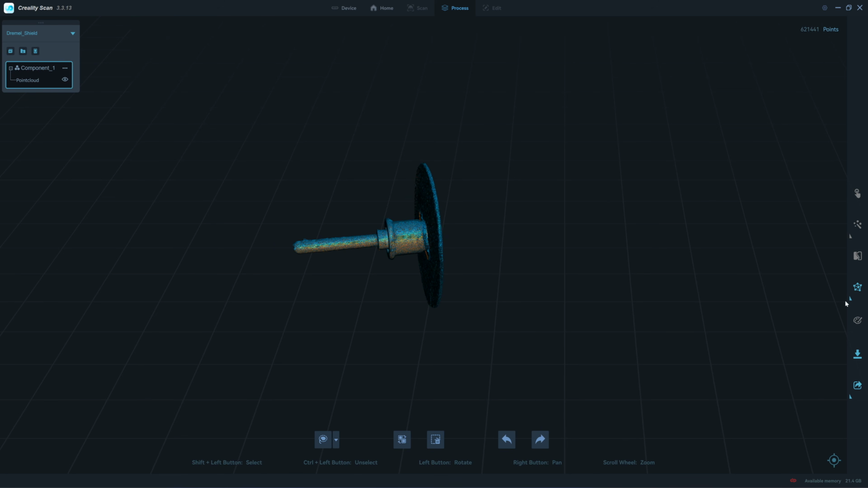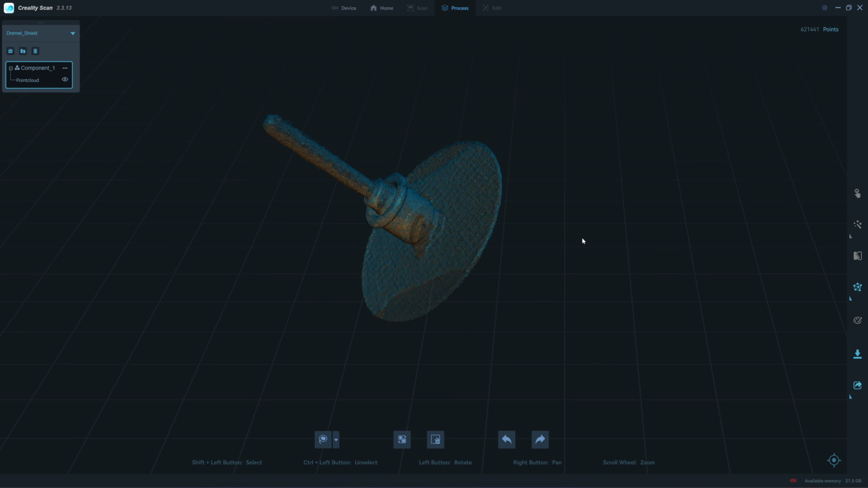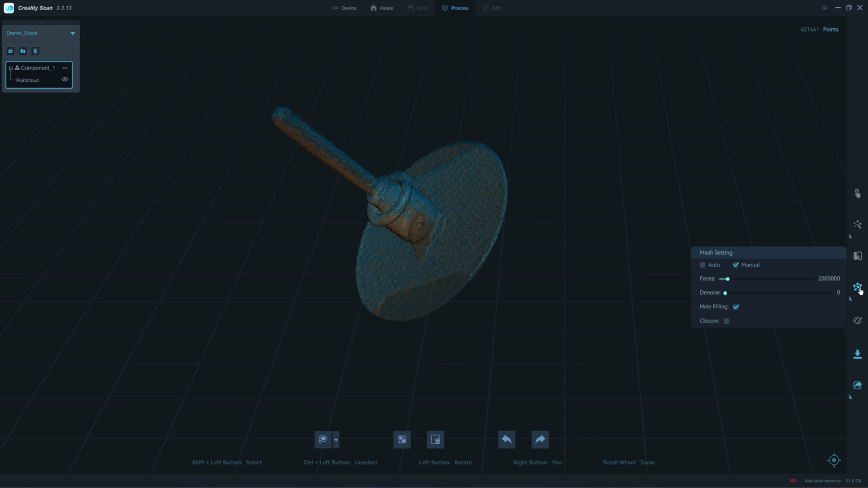Next I will mesh it. If you look at the upper right corner here, we get 621,000 point clouds. This is the approximate number that you can create a triangle mesh. So when you choose the mesh setting, you should choose the faces number to match the points of the scan data. So this one I choose somewhere around 67,000. If you choose to mesh with too many faces, you won't get any more detail.